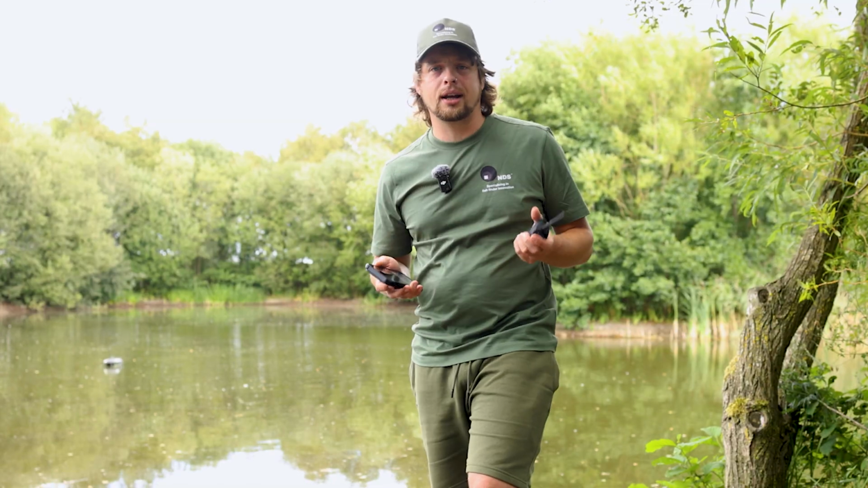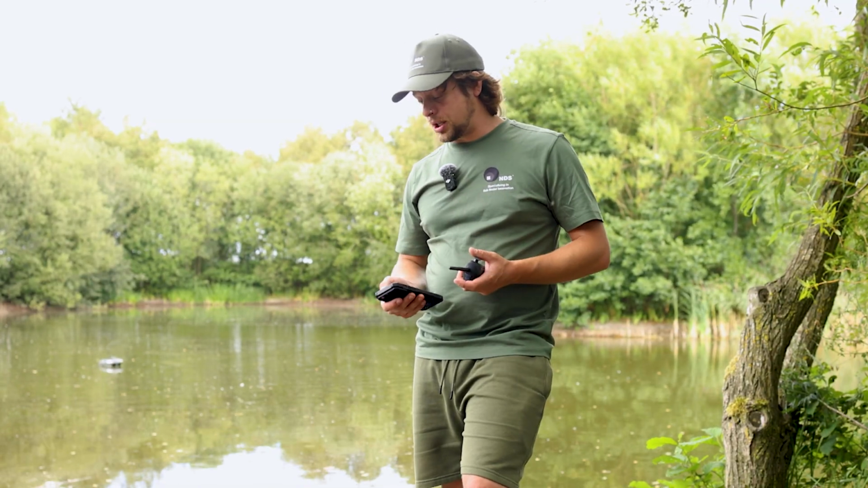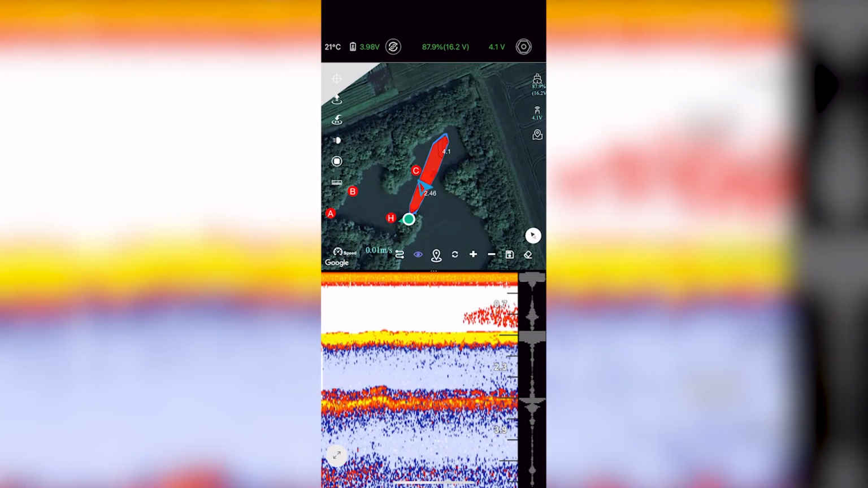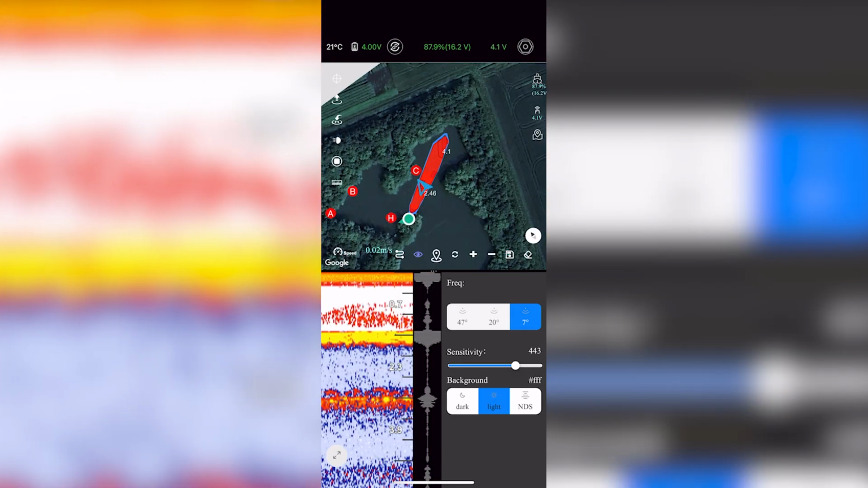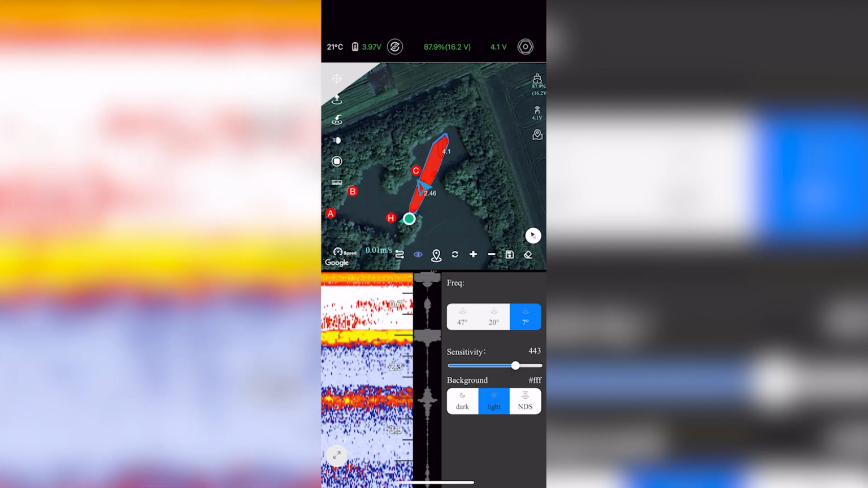But if there's lots of algae in the lake that you're on and you're not getting a clear reading because of the algae in the water, you can combat that by going into the settings, and you can change the sensitivity of the sonar to either filter that out or at least reduce it on your screen to allow you to see the lake bed a bit better and not give you any false readings there.